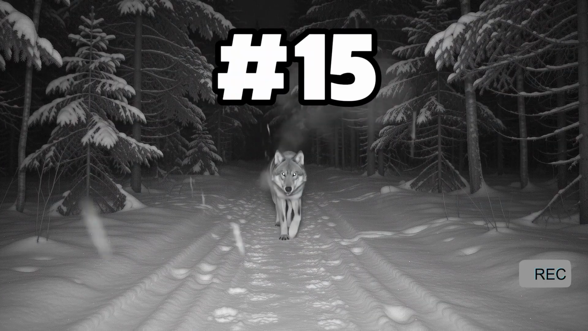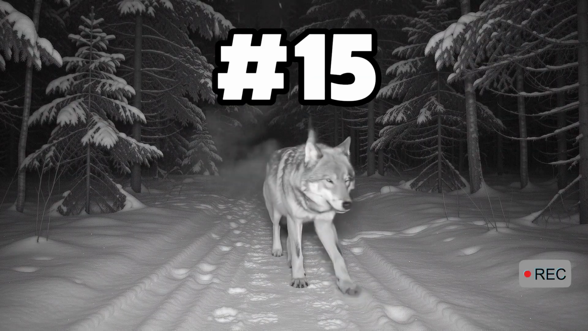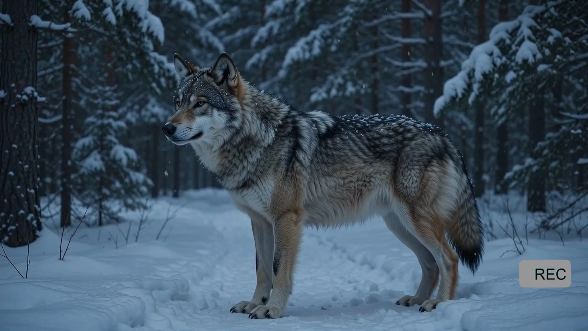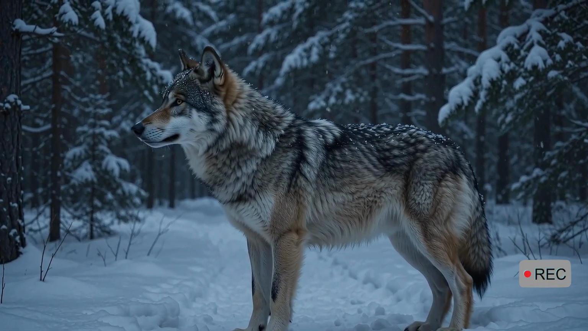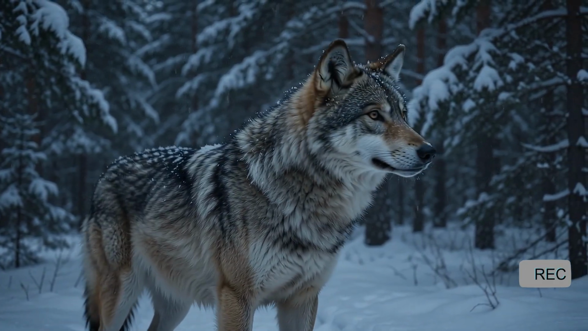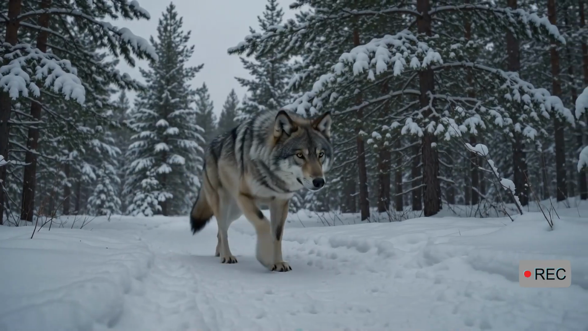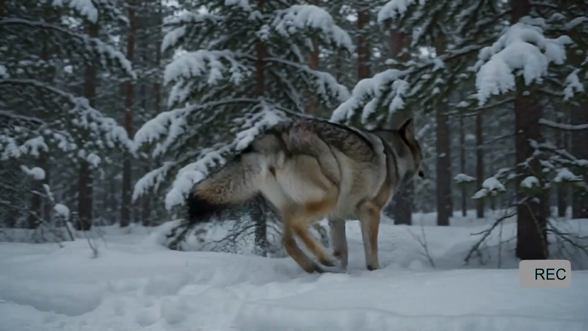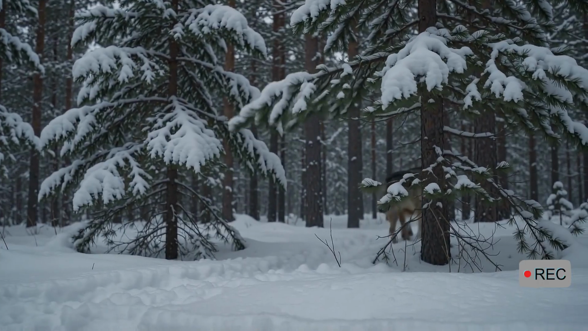This lone wolf seems relaxed as it moves along the trail. Then it stops instantly. Its ears turn toward the trees, and its entire posture changes. There is no visible movement and no sound that the camera microphone can clearly detect. But wolves can hear frequencies and distant noises that humans may miss. Whatever the wolf heard was important enough to make it abandon the path. Within seconds, it disappears into the darkness.